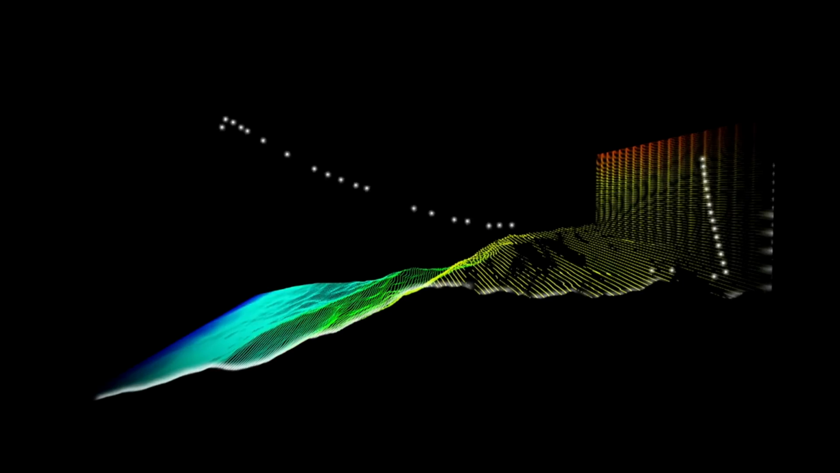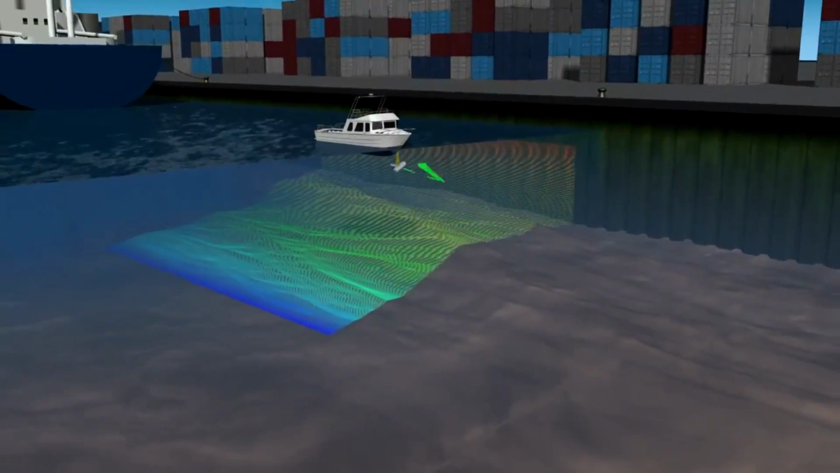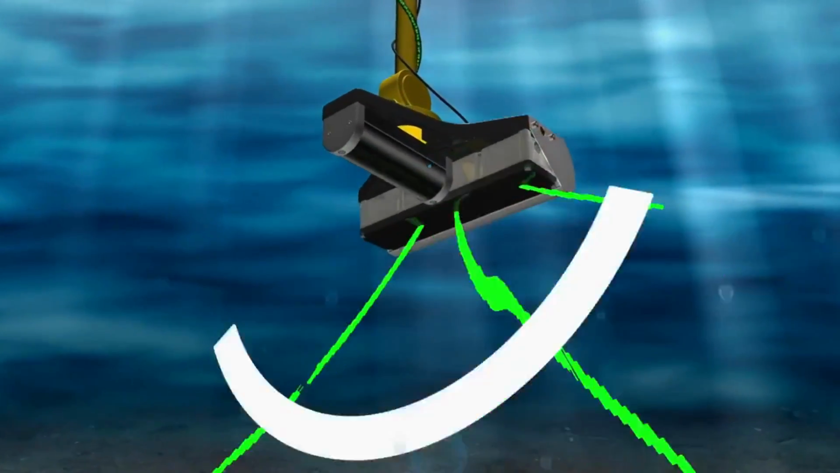A multibeam echosounder is a type of sonar that is used to map the seabed. It consists of more than two beams attached to one sonar head. Like other sonar systems, a multibeam system emits sound waves in a fan shape from the sonar head. The amount of time it takes for the sound wave to bounce off the seabed and return to the receiver is used to determine water depth.